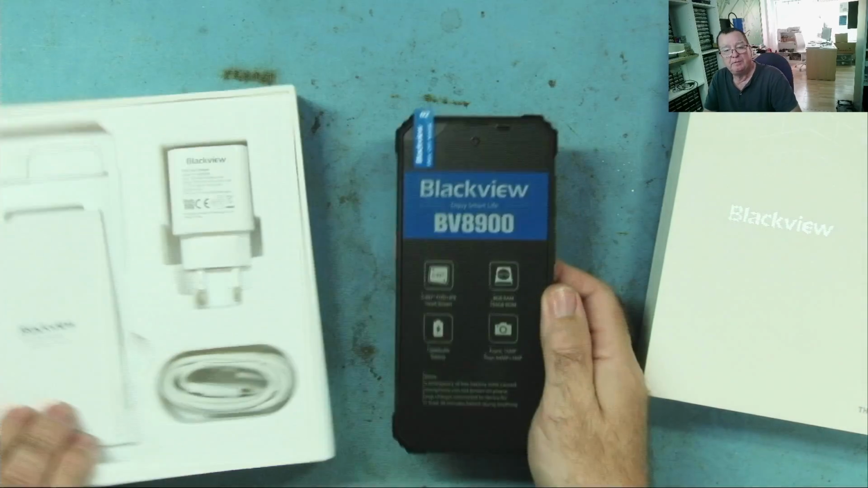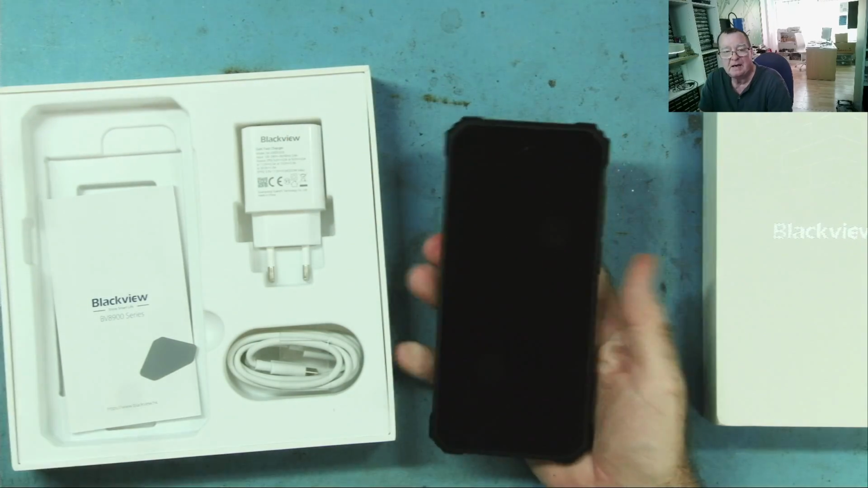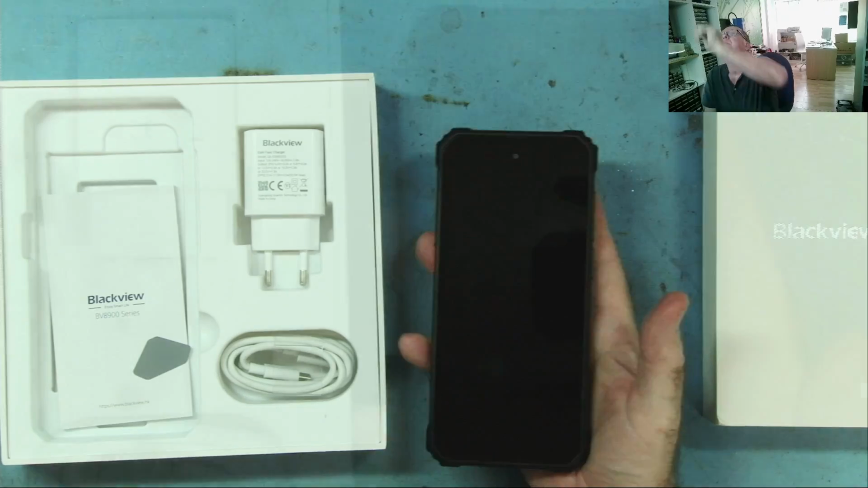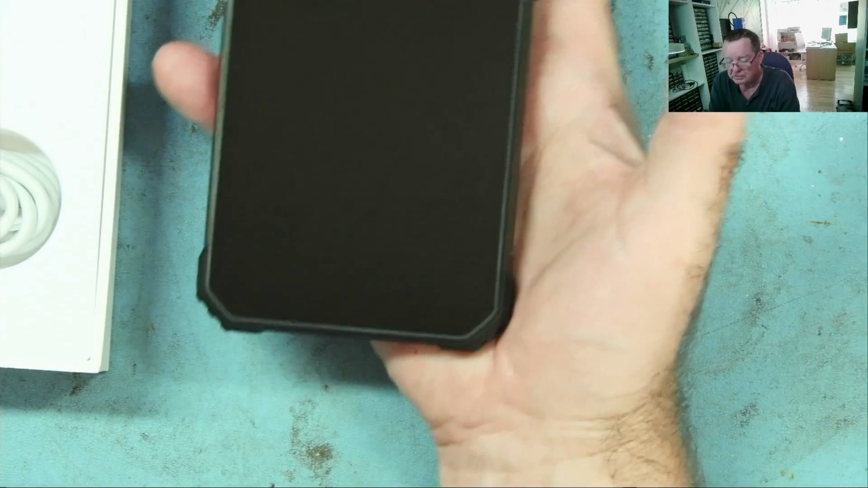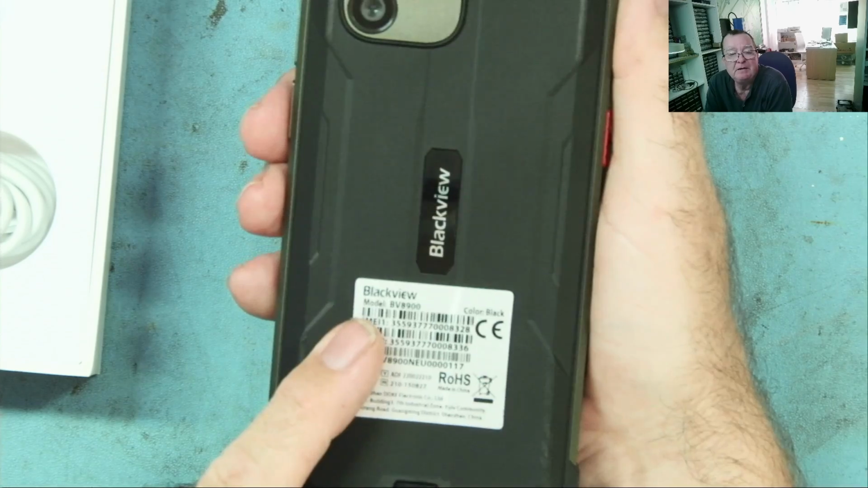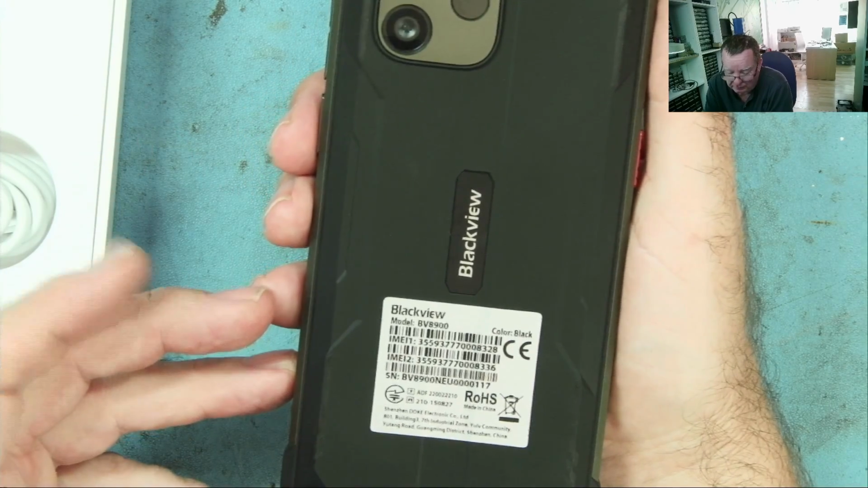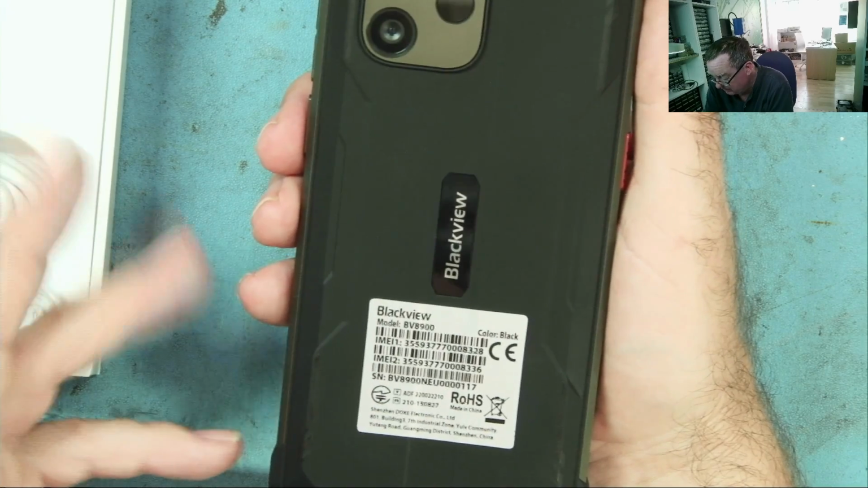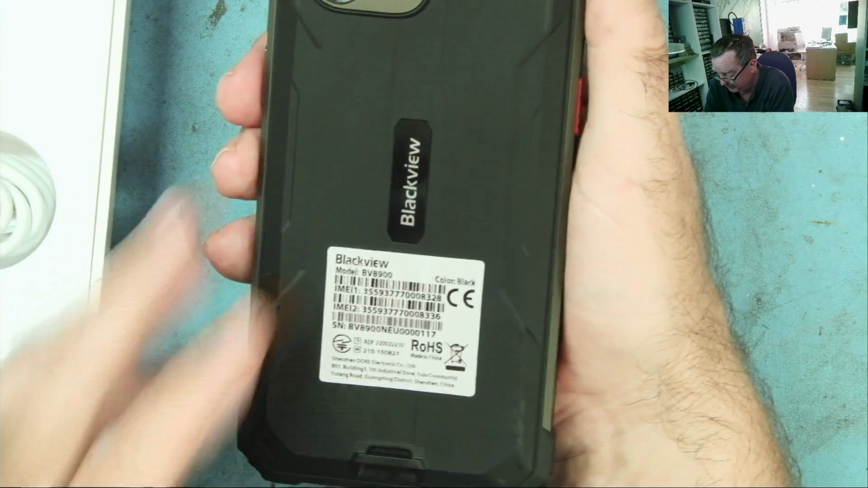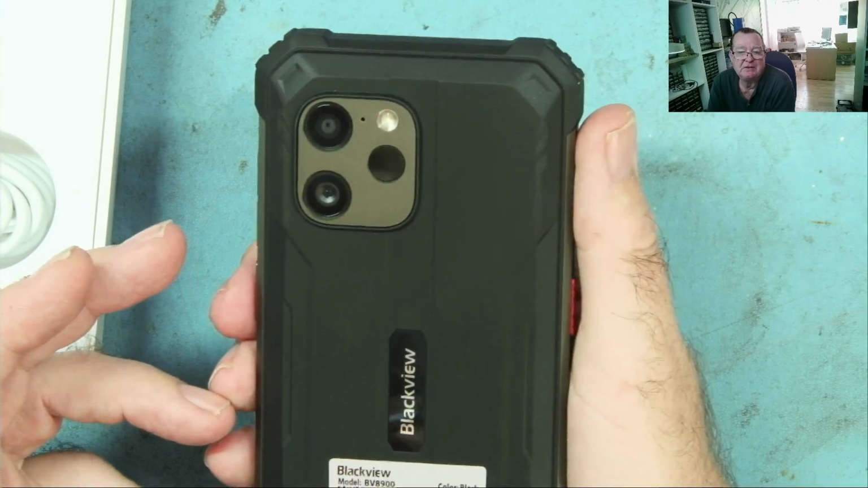Okay, I've removed the plastic covering. We'll remove the screen protector. So this is the phone. You can see this really is quite large. It's thick, it's chunky. It's quite heavy, best part of 400 grams, I believe. Model BV8900. Of course, we are most interested in the thermal imaging, so let's get the phone powered up, see if it has some charging, and let's go straight to what we're most interested in.